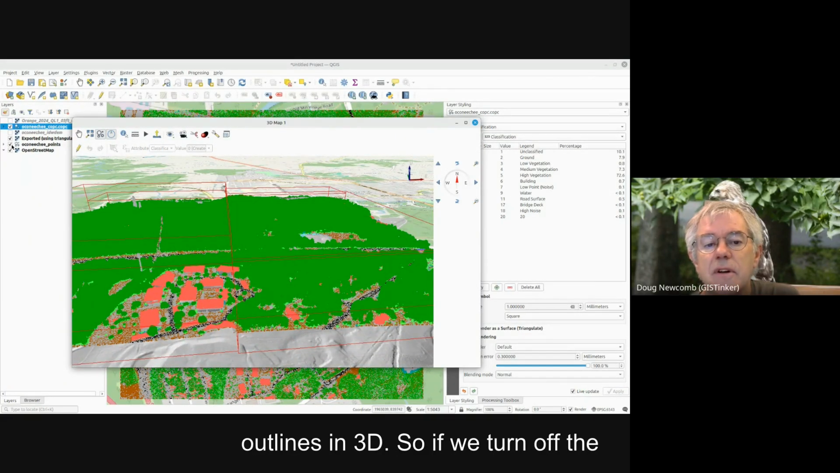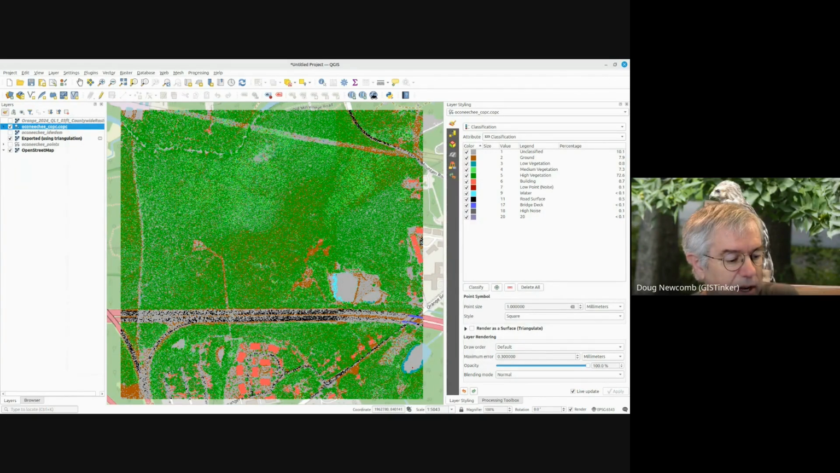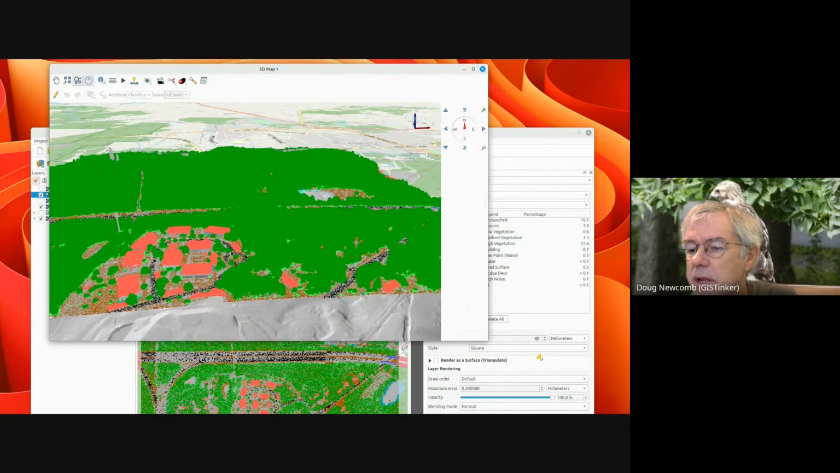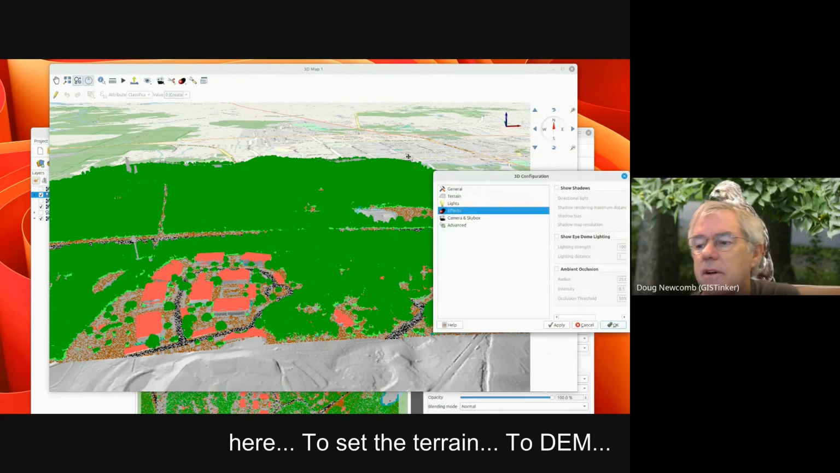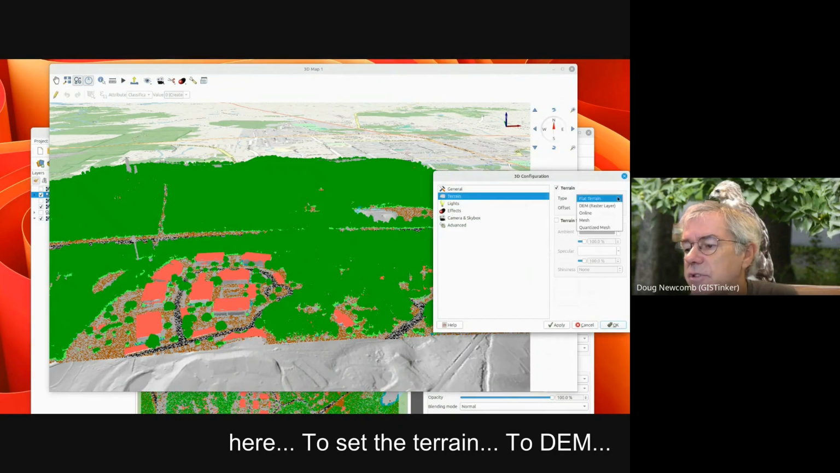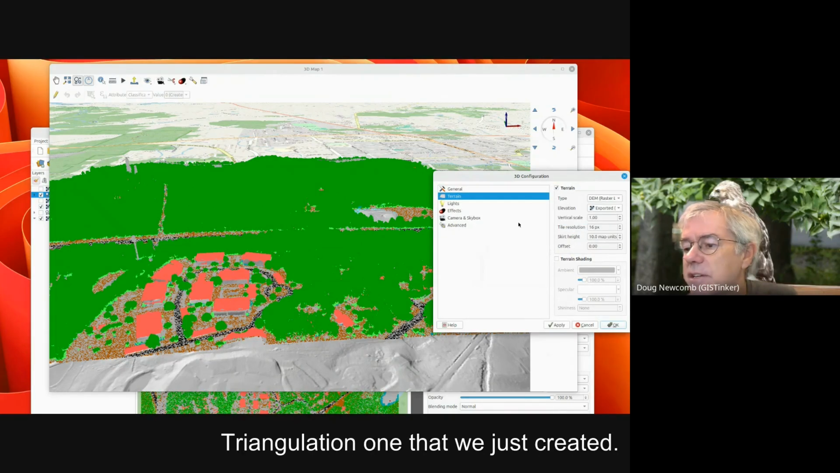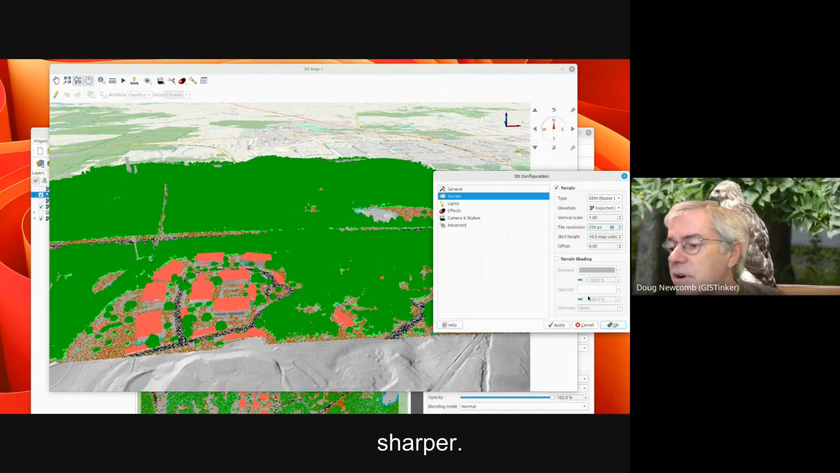So if we turn off the Occoneechee points right there, sorry, we got to go back to the 3D one. There it is. There's our 3D map. Okay. All right, so there's our 3D map. And we use this nice little wrench right here to set the terrain to DEM and elevation using the triangulation one that we just created. And I'm going to do a 16 instead of 16. I like 256. Makes things a little sharper.